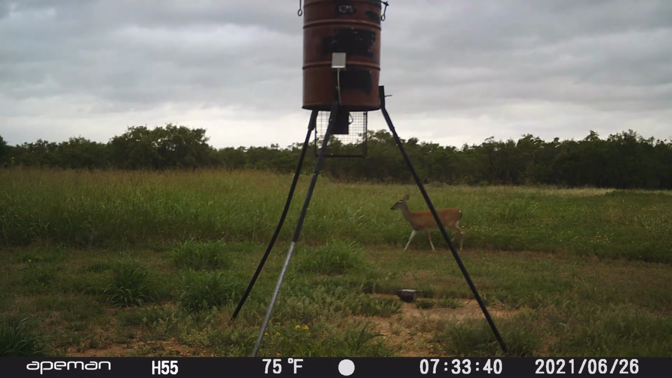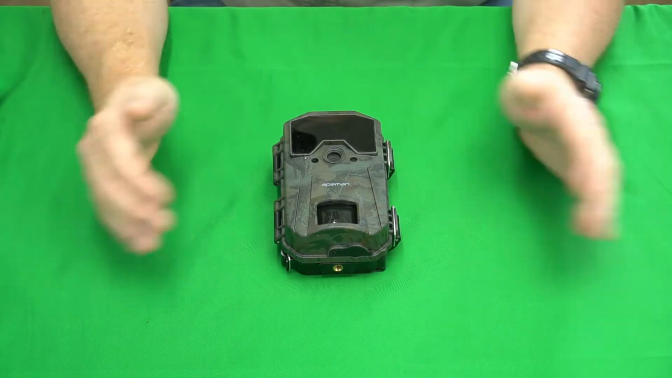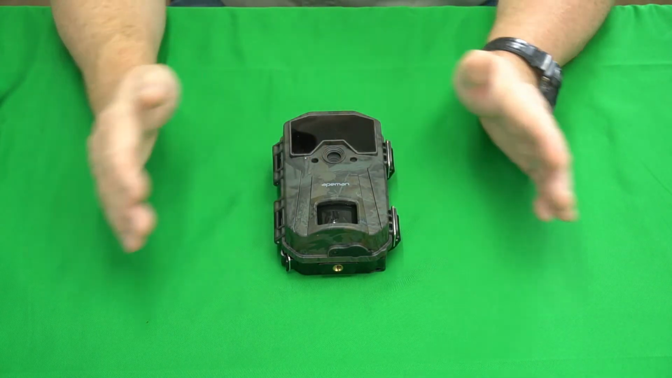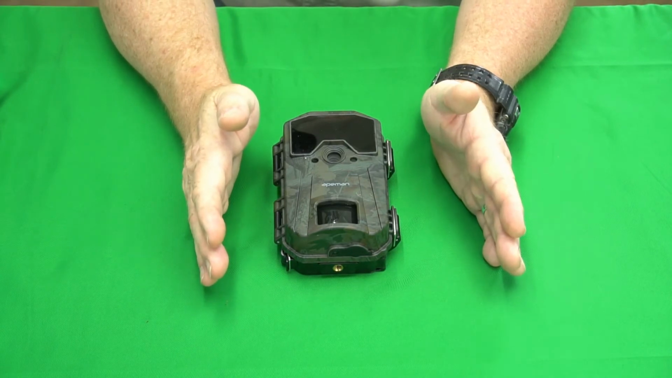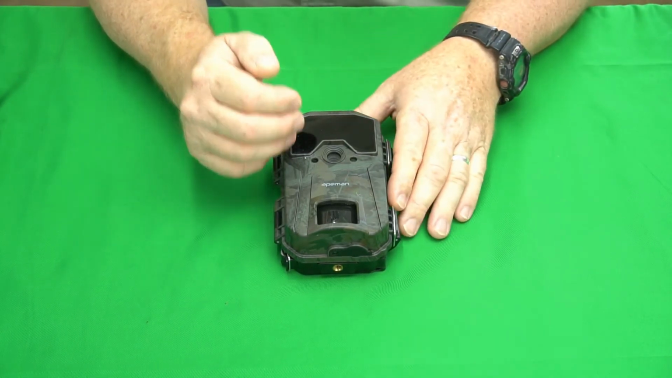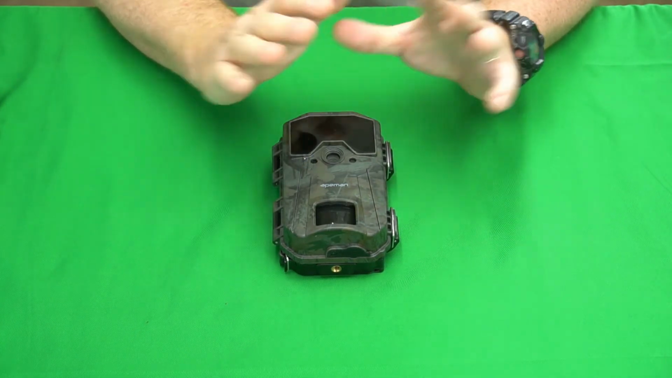Okay, so what I noticed is that the sensor spectrum is outside of the angle of the lens. It's actually sensing things that it can't capture pictures of before it gets into the view of where the lens is cropped, and that's what makes me believe that it is a digital crop instead of the angle of the lens.